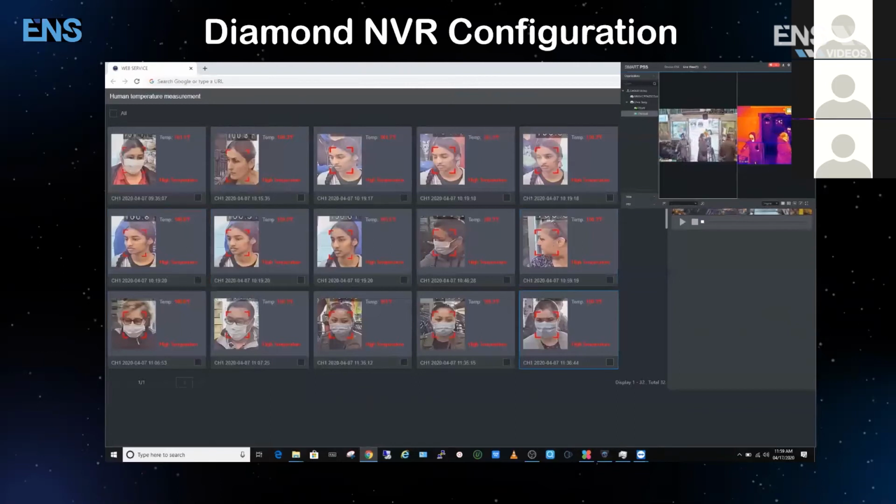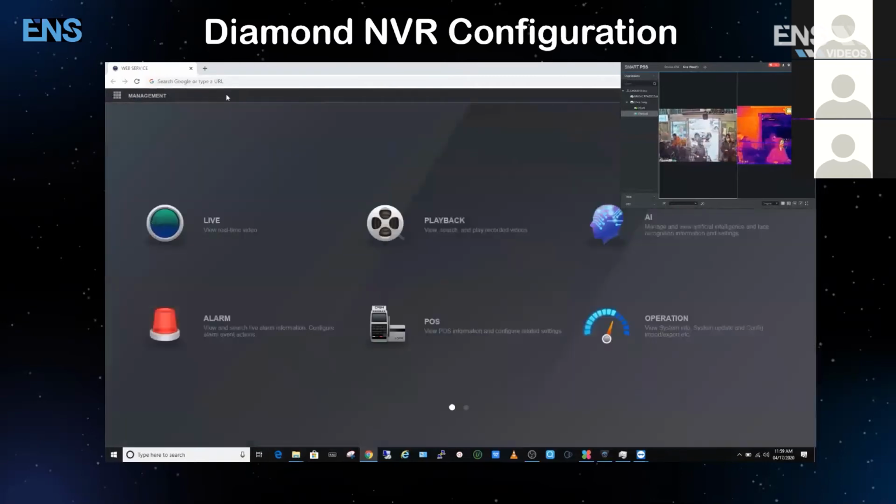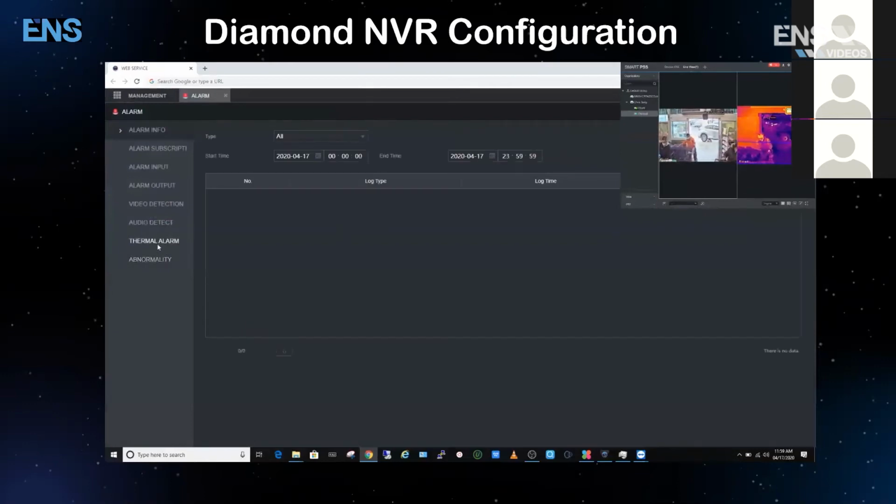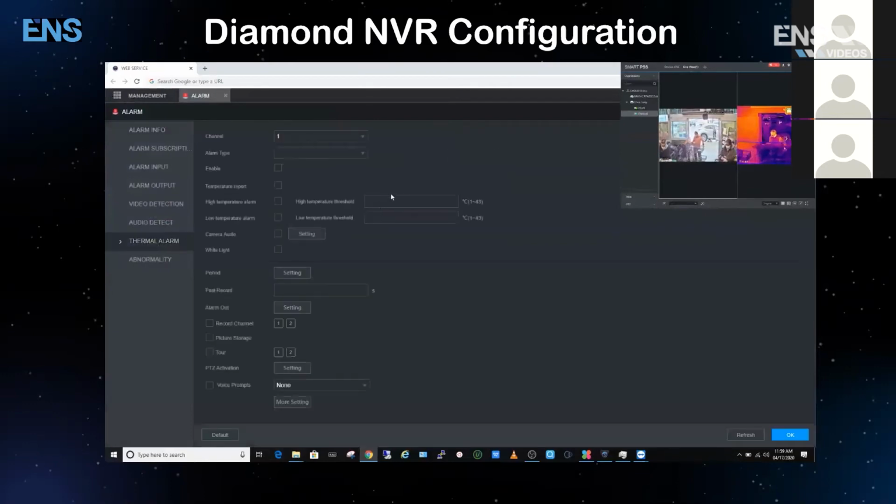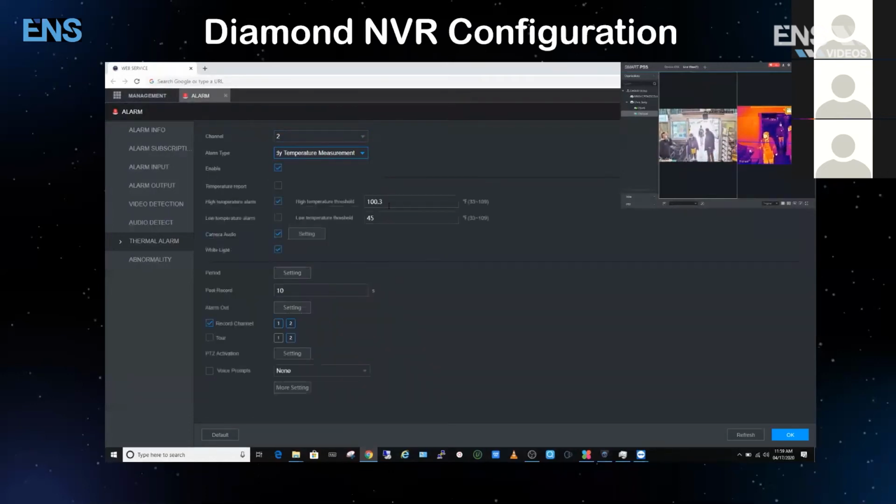Yes, that is correct. To get these types of data, you would head back over to the main menu, and you would be going over to Alarm. In Alarm is where you see the section on the left-hand side, Thermal Alarm. This is where you can get notifications on the second channel, because that's where the alarm is coming from. Not the first channel, which is the visual. There's no thermal effect on it. You have to go to the second channel. You can get temperature alerts, you can get the elevated temperature alerts, you can have it emailed, you can have it record, and in this case, this particular camera has audio and also has a white light.